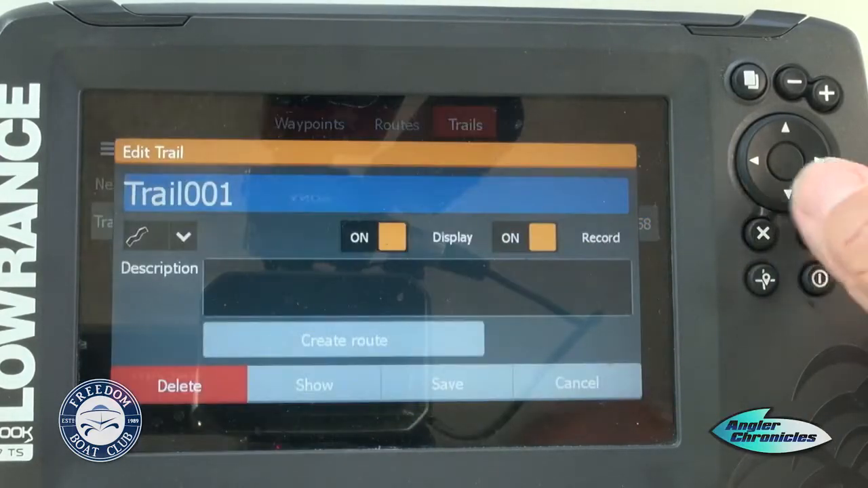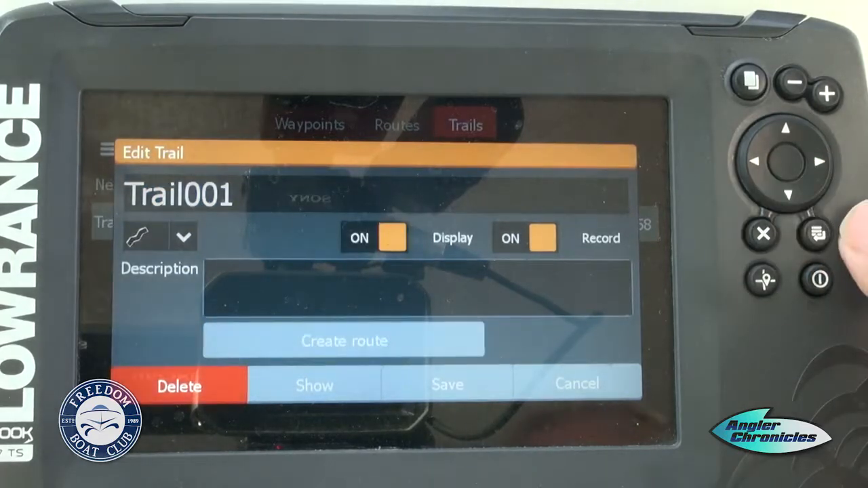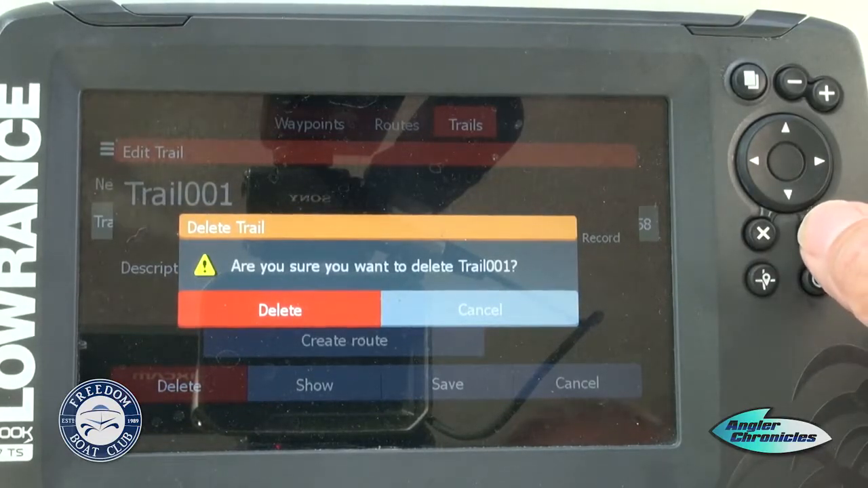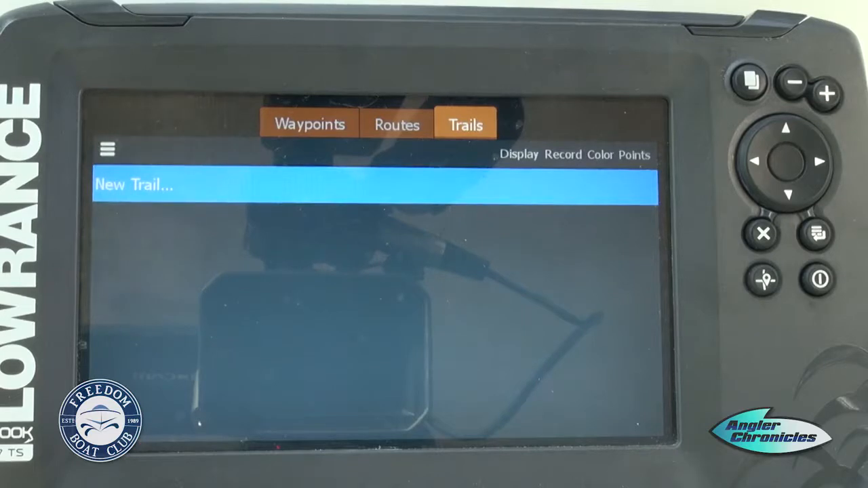If we come into here, first thing that you're going to do is come down here. We're going to go ahead and turn the current trail off or simply delete it. So if we hit this, it's going to come into here. It'll confirm that this is what you really want to do, and you hit delete, and now we have no trails. It just cleaned up all those lines off the display, and we'll take a look at that in a second.